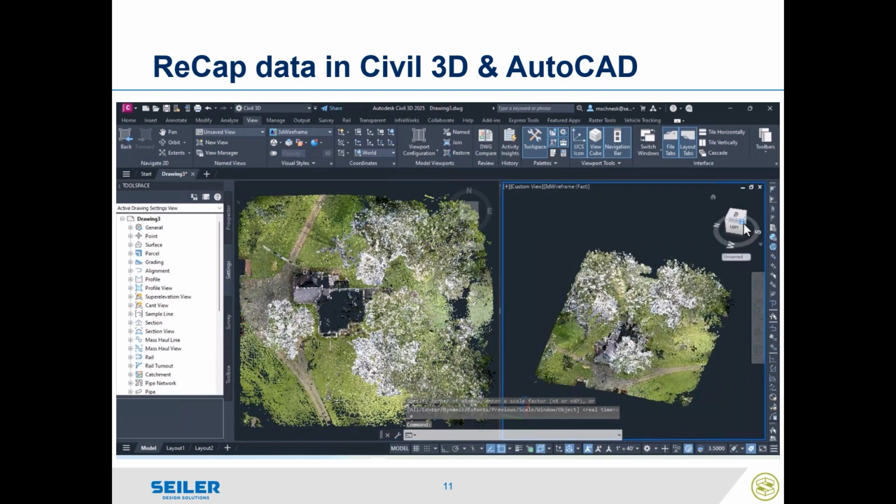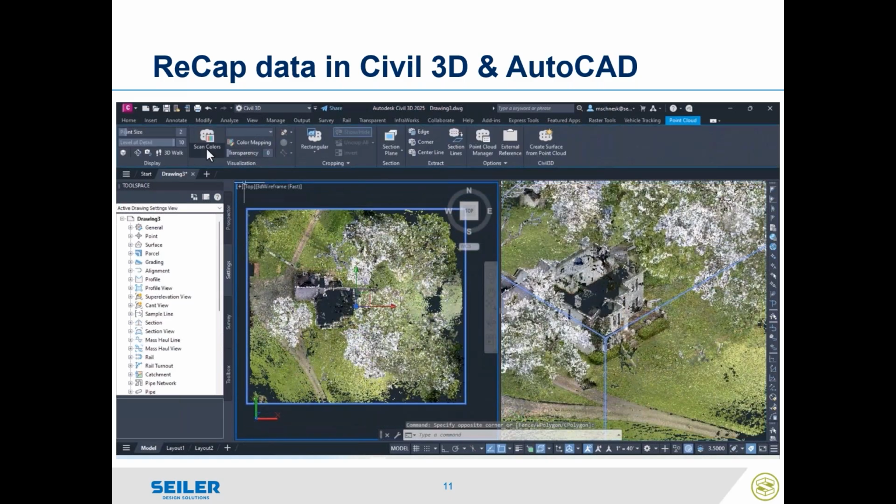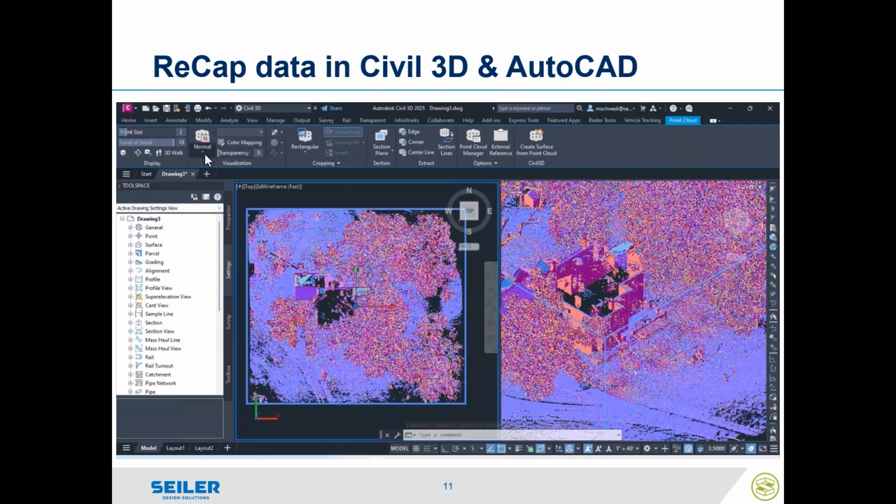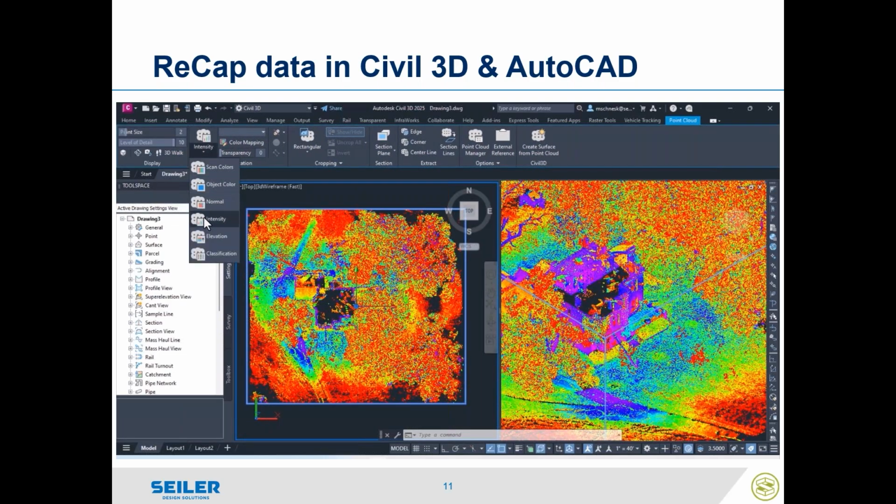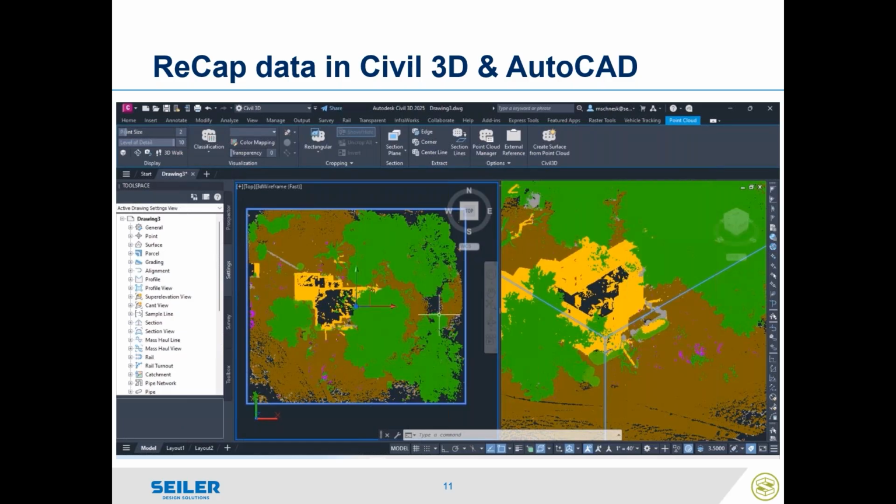The same visualization styles that I showed in ReCap are also available. When you select the point cloud, you'll get your contextual ribbon, and you can see I can choose by object color, intensity values, elevation model, as well as those classification tools that we saw earlier.